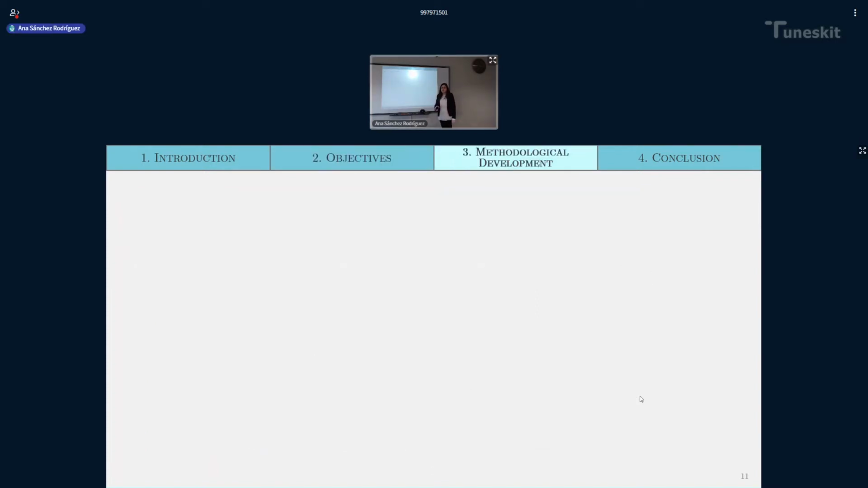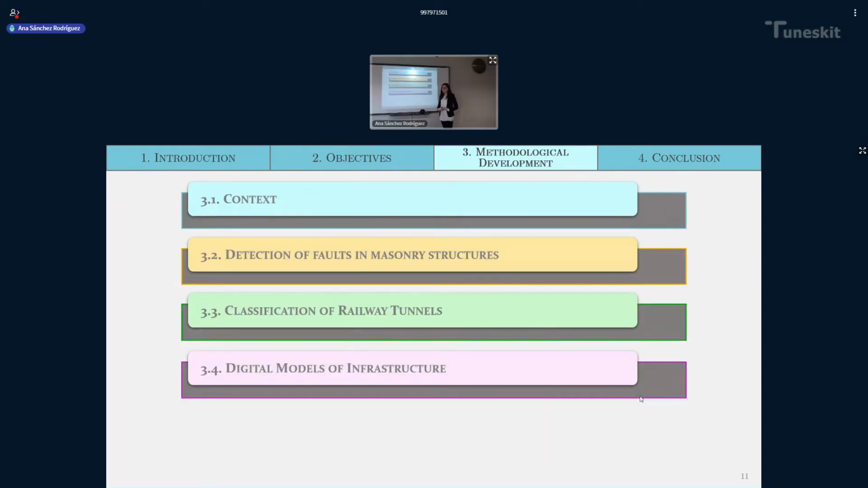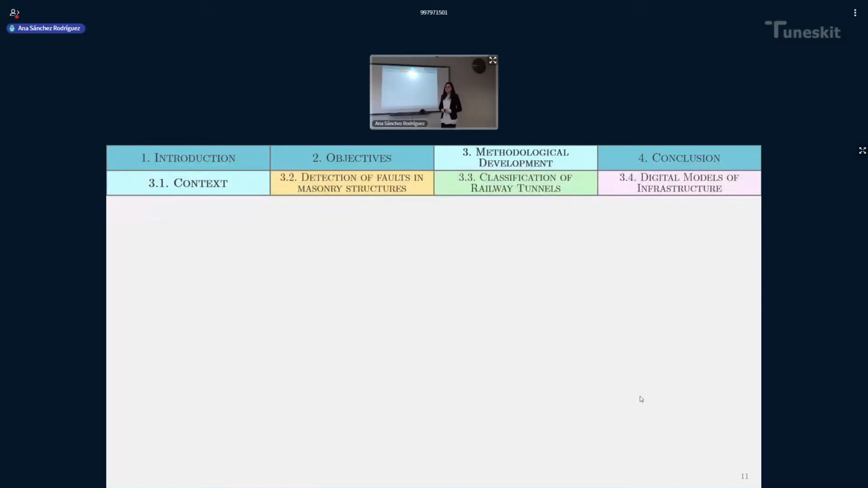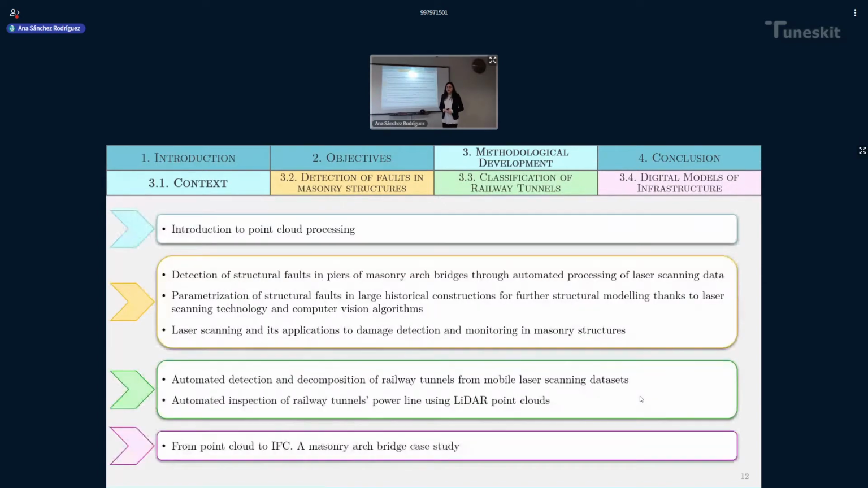And with this, after this short introduction and the presentation of the main objective, the next chapter of the presentation is the methodological development. It is divided into 4 different sections, the first of them being a context, and the other 3 of them are a summary of the 6 publications presented in this thesis. This is how they are going to be structured.